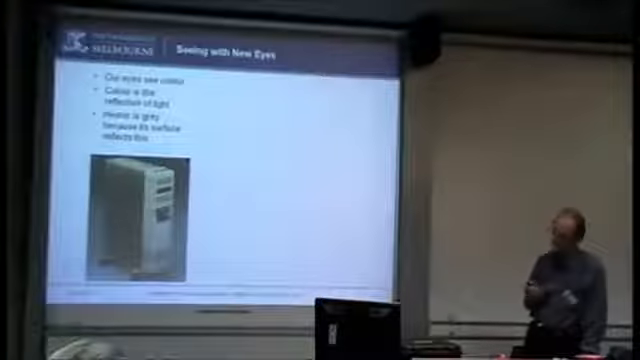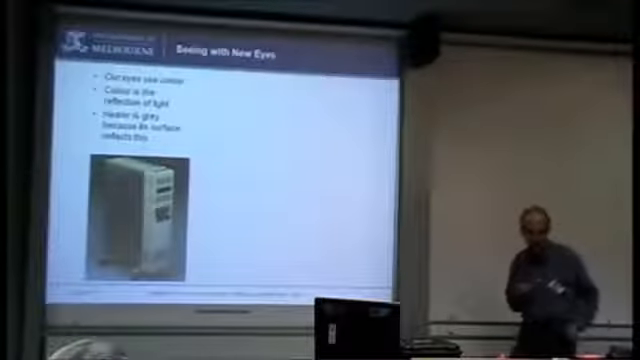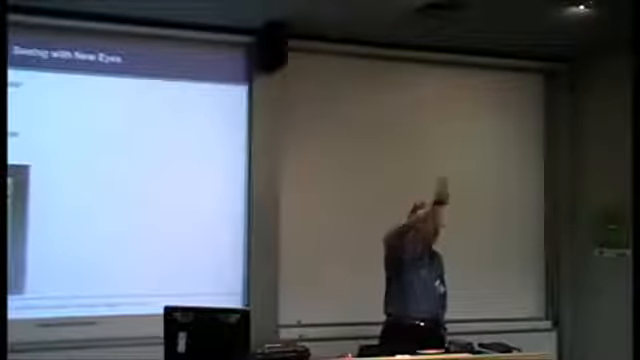So, just to again emphasise what's going on. When we look at things with our eyes, most of the time what we're seeing is in fact a reflection. The only time I'm not looking at a reflection is if I'm looking directly at the lights or looking at the sun. Otherwise it's reflection. I'm not seeing you, I'm seeing a reflection of you or off you. That's what's going on. So the reason this heater here looks sort of greyish is simply because that's the part of the spectrum that the heater surface reflects.